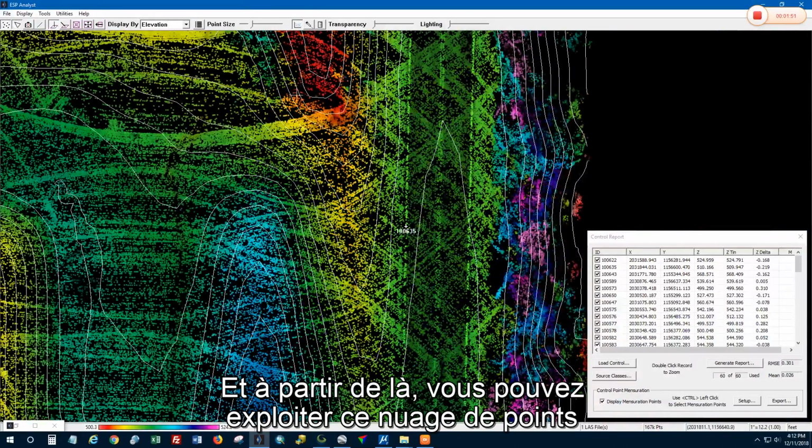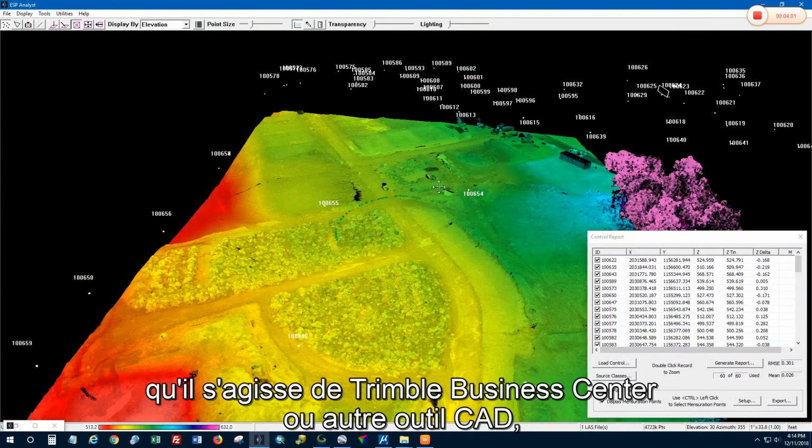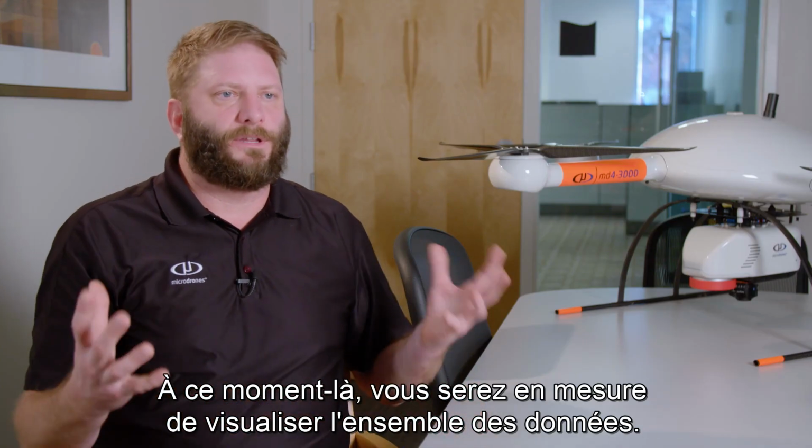And from that point, you can use that point cloud in whatever kind of project software you're using, whether it's Trimble Business Center or CAD, or what kind of systems your customers are using. At that point in time, then you'll be able to visualize the data set.